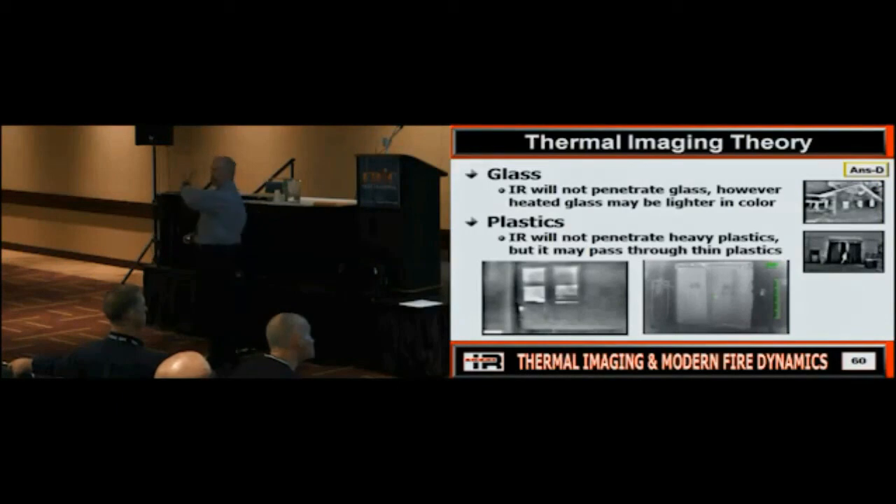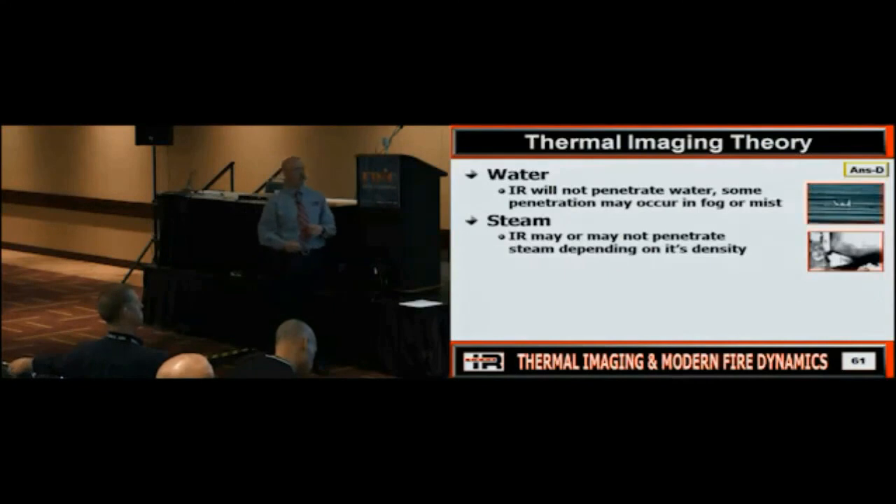They had one of these plastic walls created to keep the refrigerated stuff behind. What did it look like to them on the thermal imager? A wall. I mean, they couldn't differentiate between the wall and the plastic. So is everybody good? So once again, things you got to think about and be aware of when you're trying to use your thermal imager.